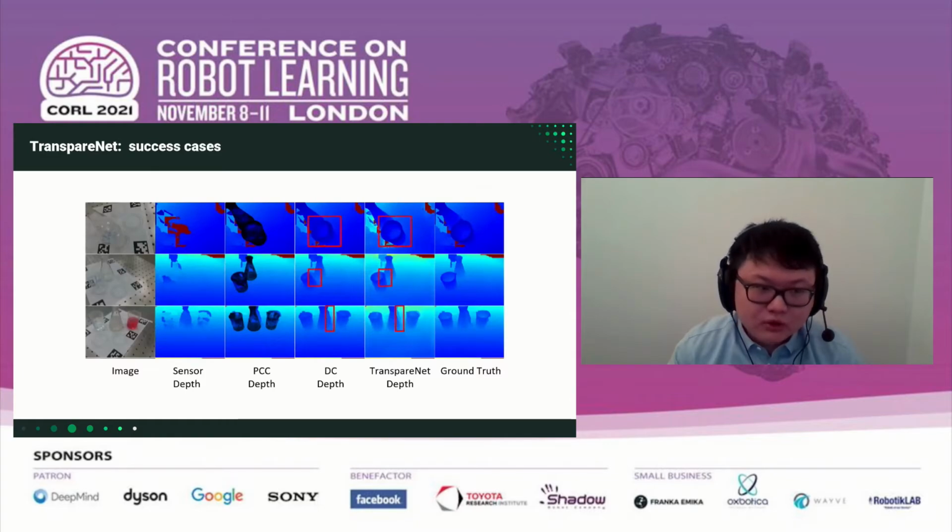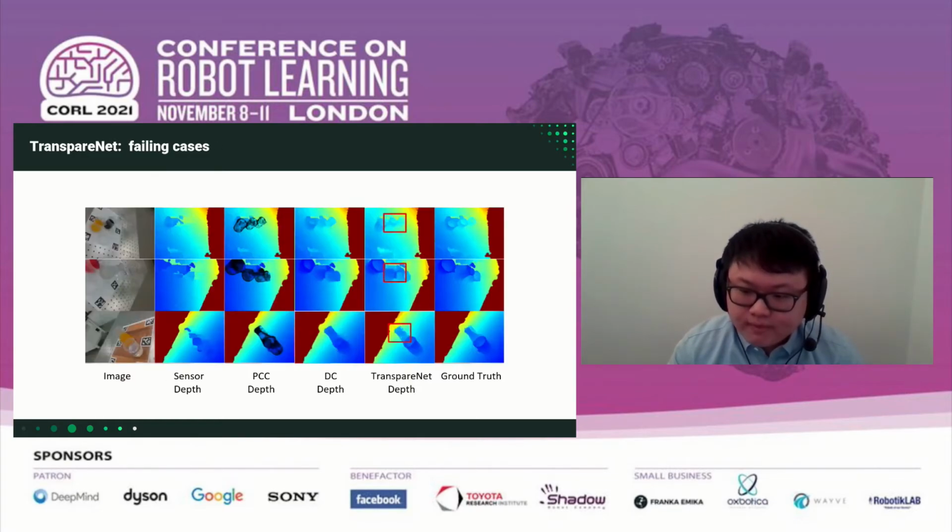Here are 3 examples from our test set. The red brackets in the figures show the regions where TransparentNet outperformed the depth completion module alone. Overall, we find that TransparentNet has a better performance for close-up and occluded objects. However, our method still has a hard time in certain complex scenes. Here are 3 examples we found. Mainly, the failure cases are associated with highly overlapped objects.